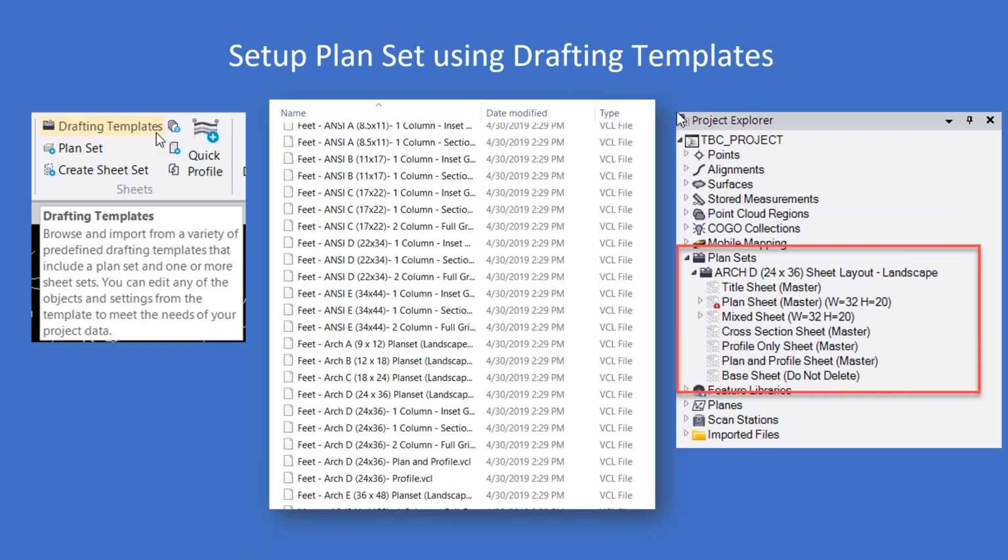Going forward, this is where we now start getting into creating a plan set. So in Trimble Business Center, you have what are called drafting templates that are provided to you. You don't have to use a drafting template. You can create a plan set from scratch, but I find it very useful to utilize these drafting templates that Trimble provides. And over here in our drafting ribbon, you'll find this drafting templates button, which opens up this folder on your computer of all of the variety of drafting templates available to you.